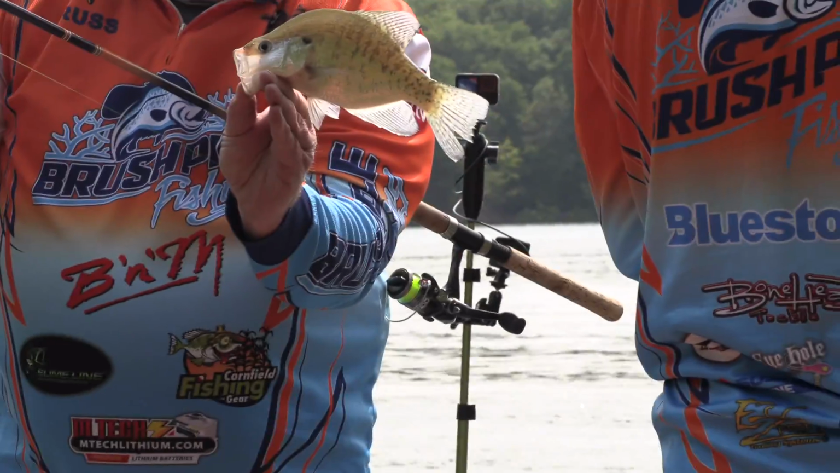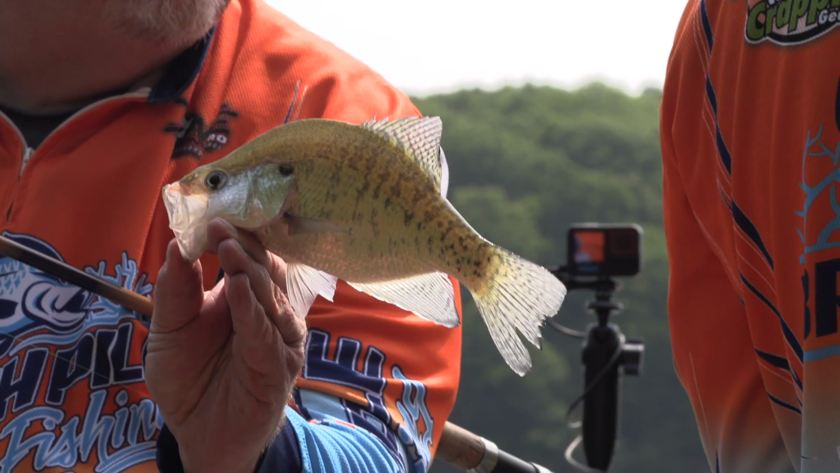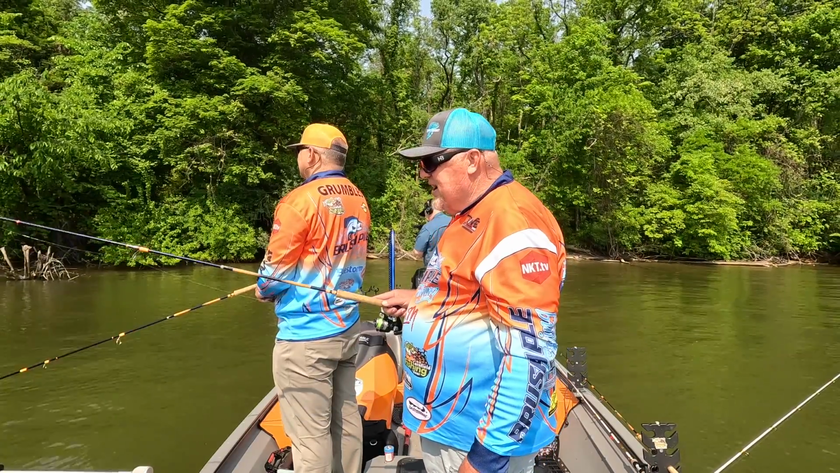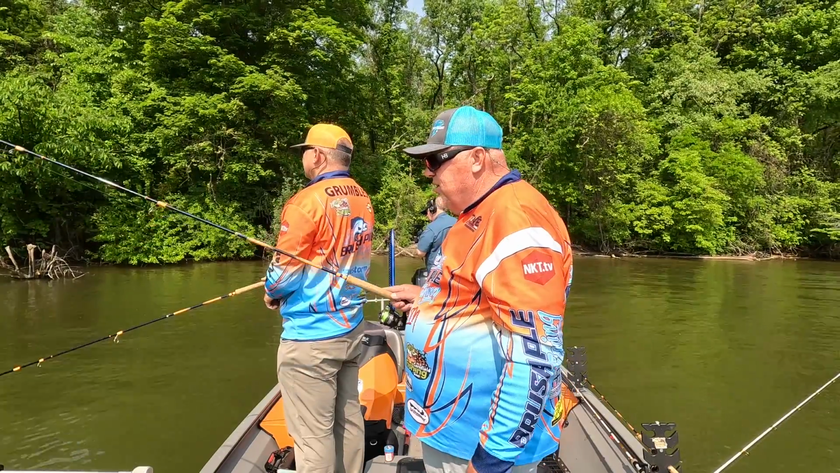Another white. That's what I was saying earlier about this lake: when you get into them, they're usually all together like that. They're not commingled. Again, we're in about 6.5 feet of water. Some of these are coming up to about 4 feet, so you can't see them